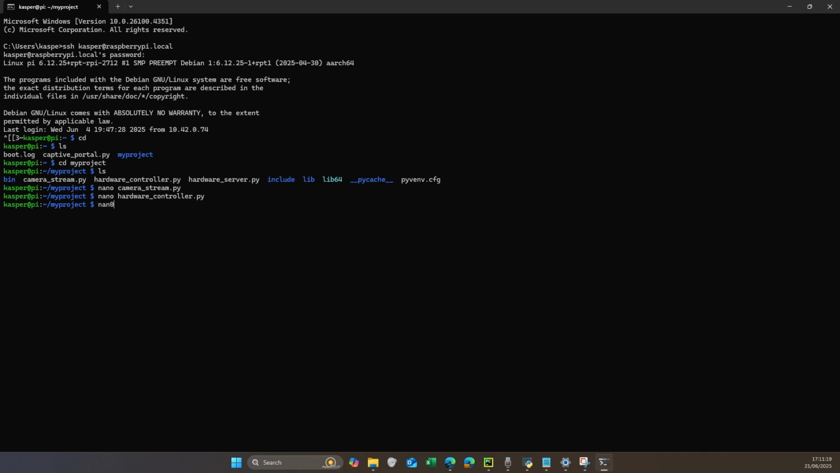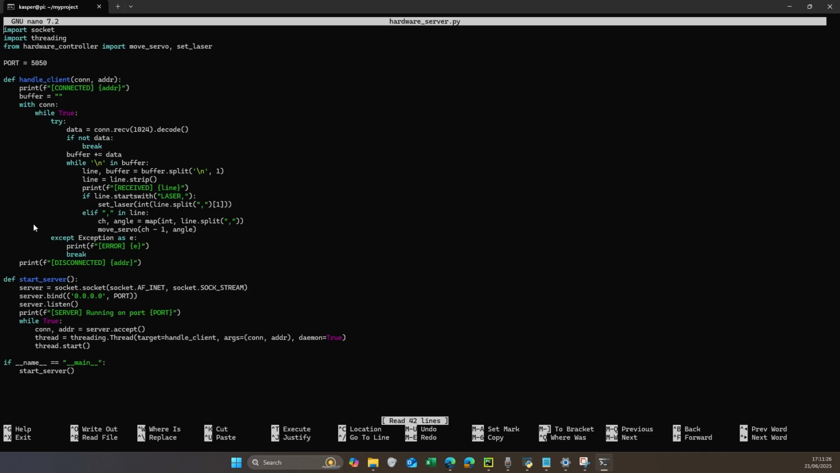And then finally, we have the hardware server. So here, basically what we do is we communicate with the computer and relay the information to the previous program I just showed you, the hardware controller. So we're communicating with the hardware controller here, and we're importing the move servo and set laser functions. And in this program, we connect to another port, 5050, to the Raspberry Pi. This is all run still on the Raspberry Pi hotspot.